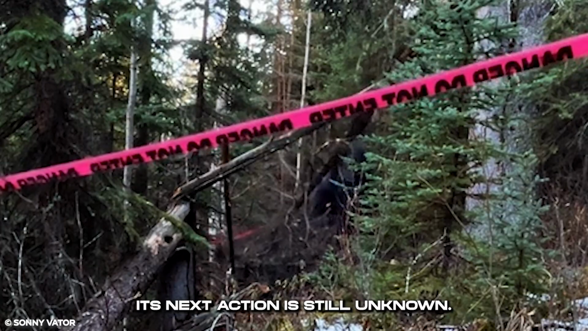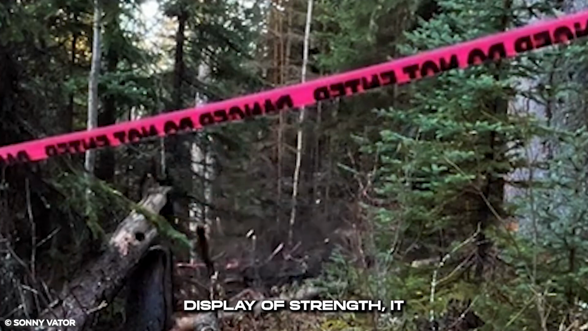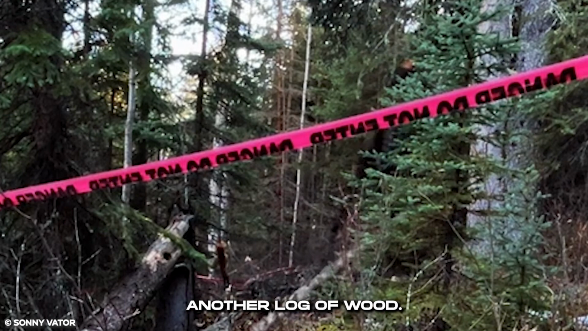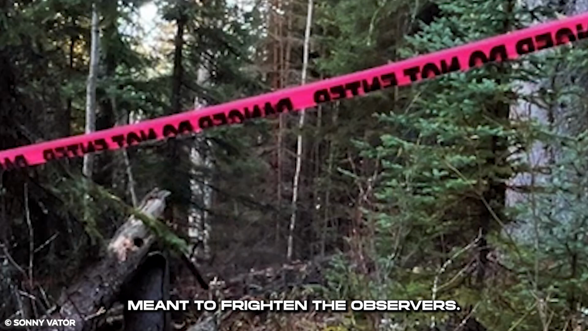Its next action is still unknown. The beast rises to its full height, and in a shocking display of strength, it yanks a log of wood easily. Then it throws out another log of wood. This display of strength is meant to frighten the observers.